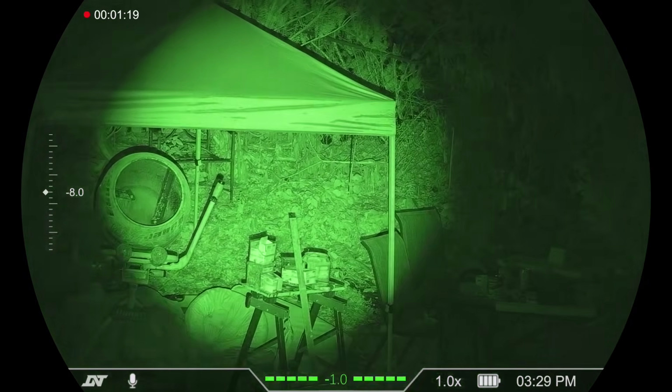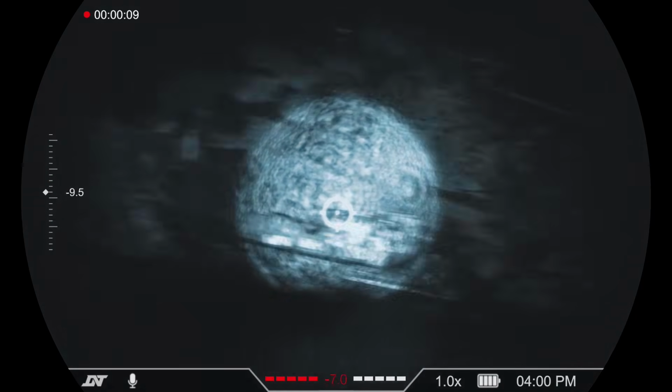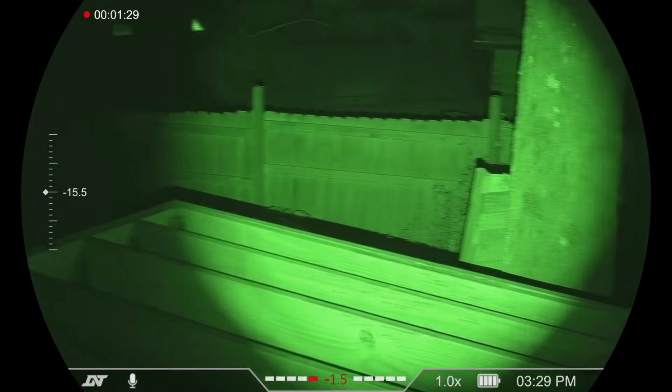The key difference here is this IR light is your more common one, like you see for security cameras. It's red, got the little glow to it there. The 940 nanometer IR lights, they actually don't emit any kind of visible light. We will be doing a follow-up video in the future showing the complete bundle, the NVMD combined with their 940 nanometer IR torch.